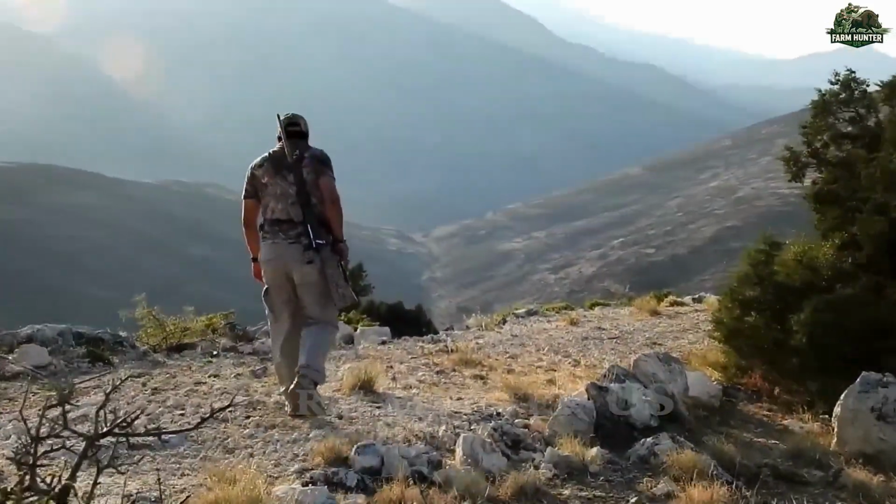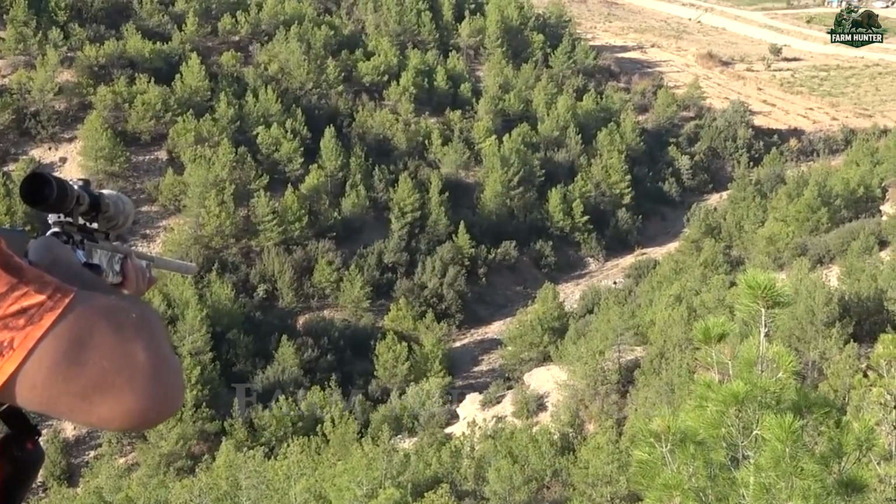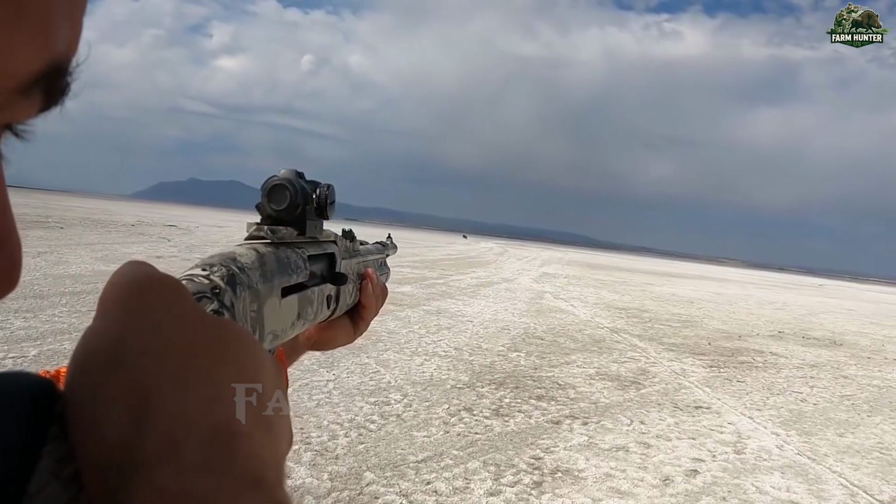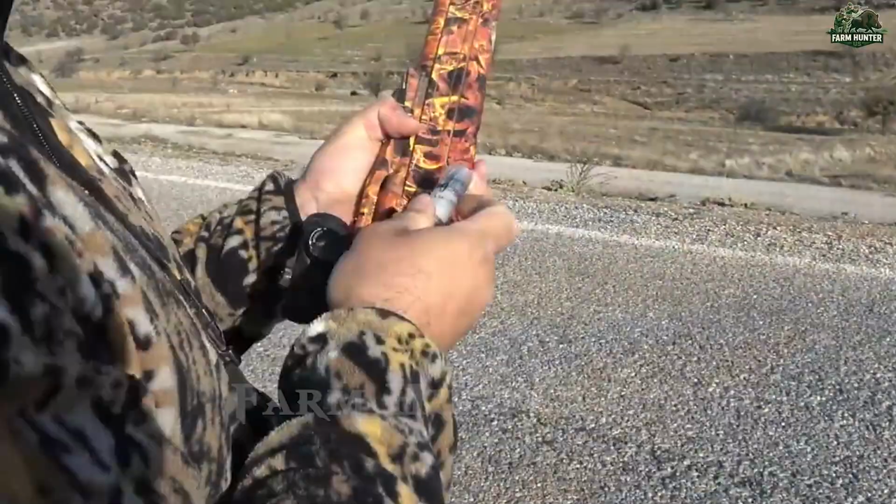That morning, while scouting a known trail, we spotted movement through the underbrush. We crouched low, weapons ready. The lead boar paused, sensing something, but it was too late. My shot rang out, clean and effective. It reminded me that success in hunting boars isn't just about good aim, it's about timing and patience.